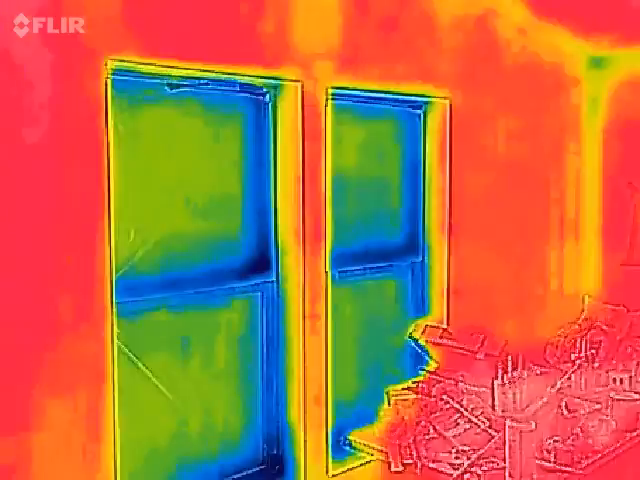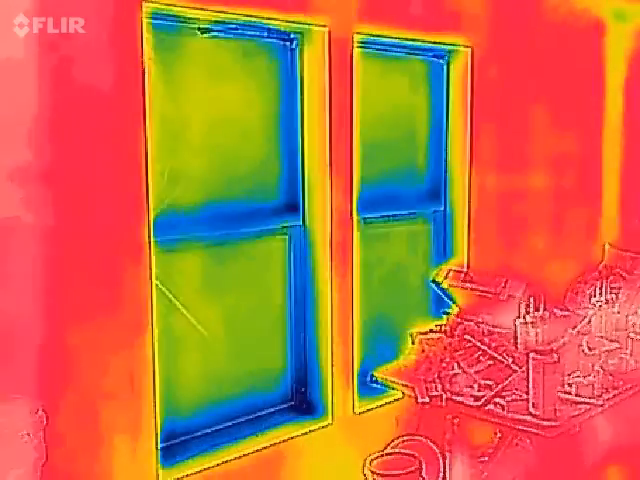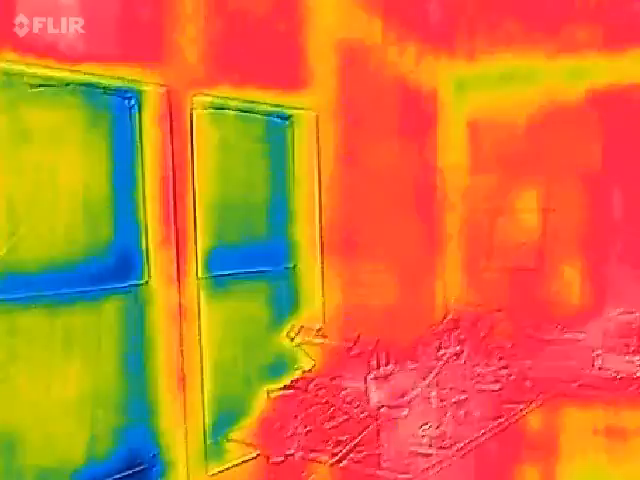Brand new window. Brand new windows. Yeah, that doesn't make me very happy. I think it was a lot worse. The aluminum frame windows are horrible.